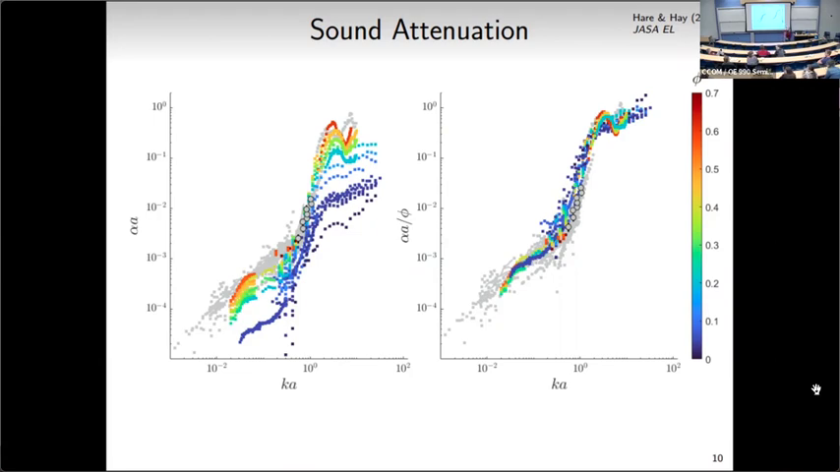Your very last pictures were of field deployments. What sort of water depths are those deployed in? The one I was showing you is 11 meters at Star Island, and Newcastle is shallow, also 11. And how far away are the sensors from the sand bed? 1.8 meters. Thank you.